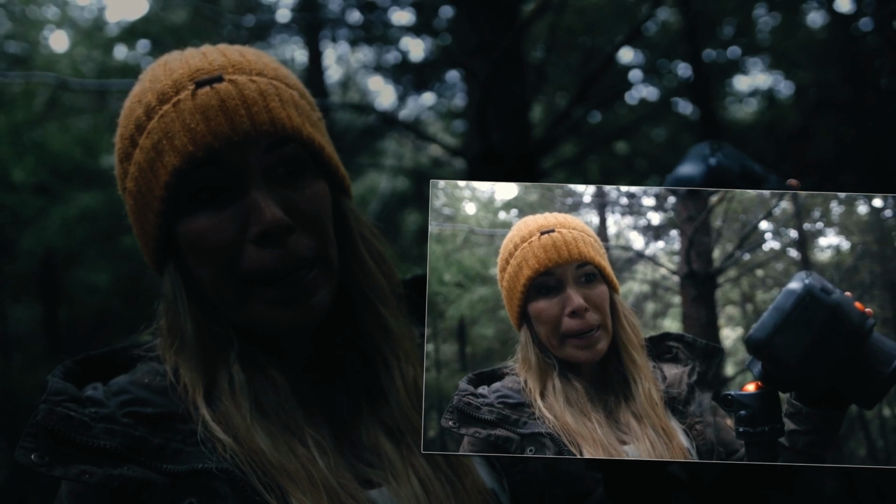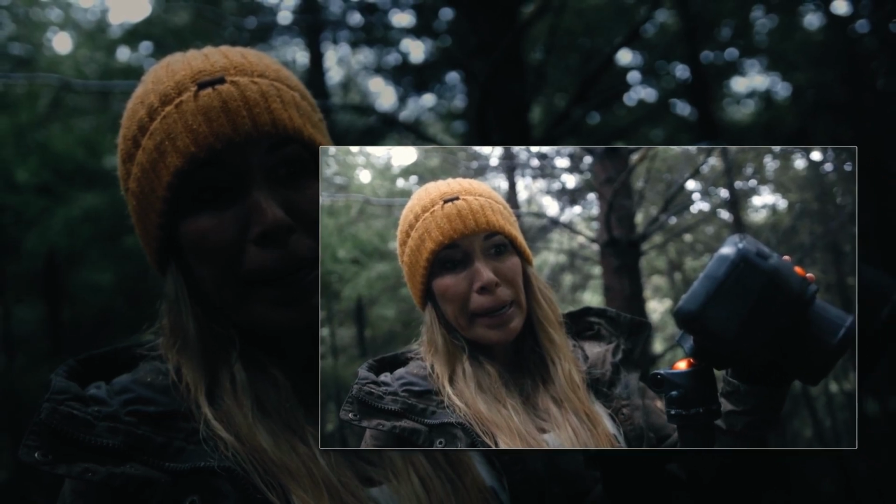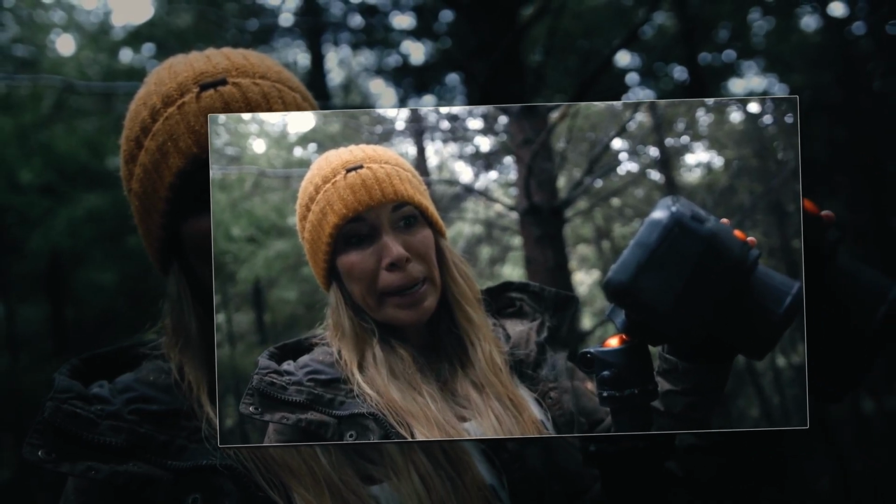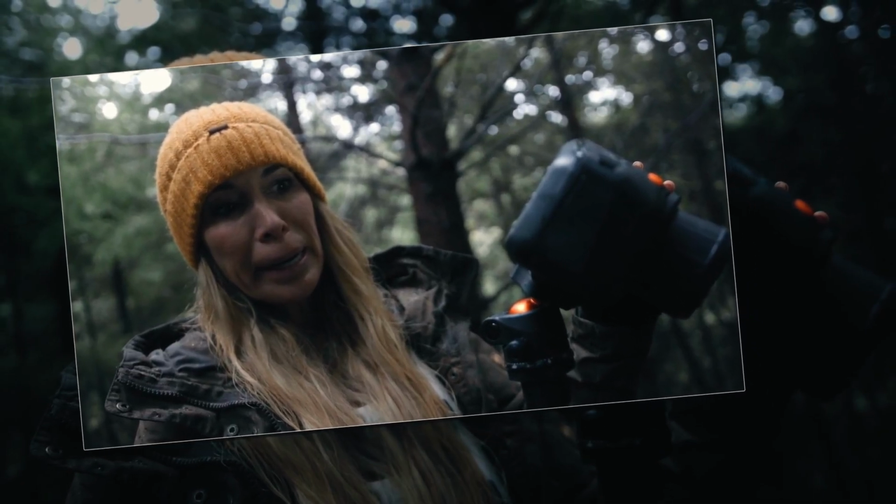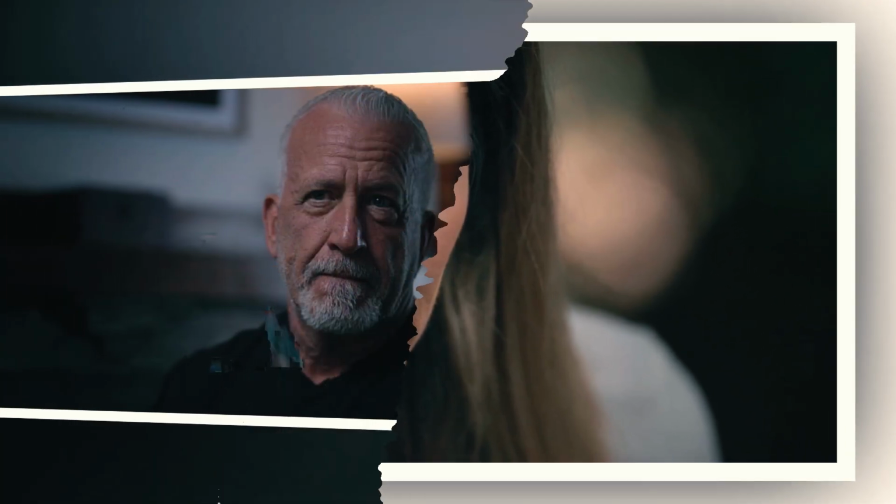4. Ecological and behavioral plausibility. The team, led by Russell Accord's tracking expertise, has consistently found evidence on the ground that aligns with the hypothetical behavior of a large, intelligent primate. This includes bizarre stick structures that appear to be markers or shelters, and game trails with broken branches at heights of 7 to 8 feet, suggesting a tall, bipedal traveler.